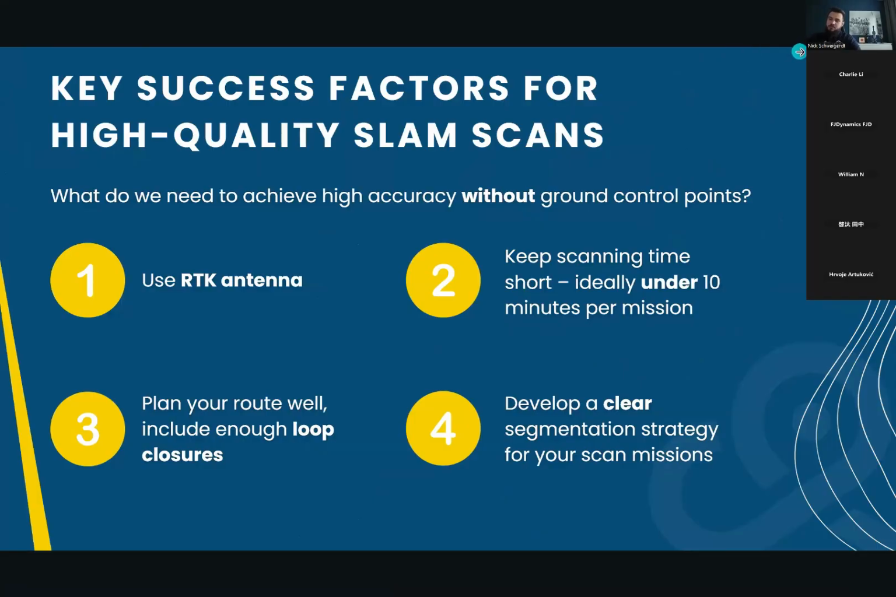So we can sum up some key success factors for high quality SLAM scans. To achieve high accuracy without ground control points, first of all, use the RTK antenna. It is a really huge help for us. Second, keep the scanning time short, ideally under 10 minutes per mission. This applies especially to indoor scans. You can go over 10 minutes for outdoor scans when using the RTK antenna, but you really need to keep your scanning time short when you're scanning inside a building.